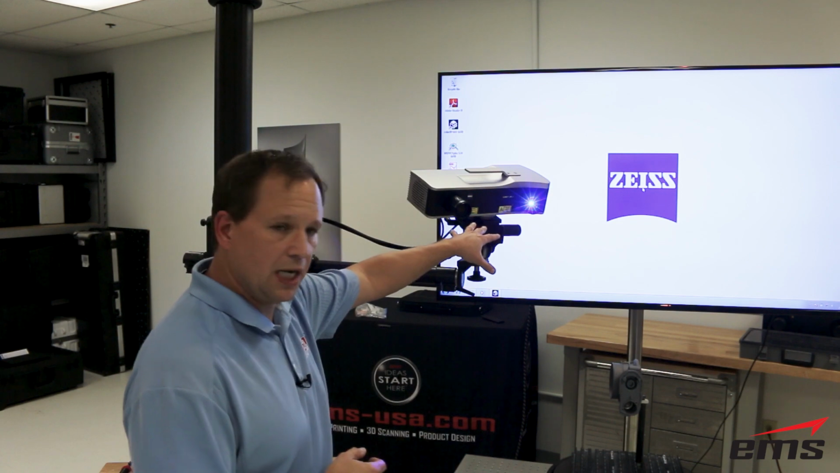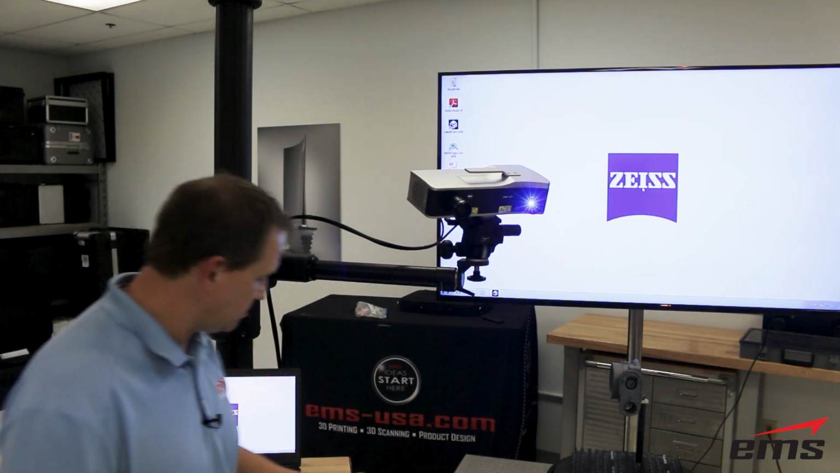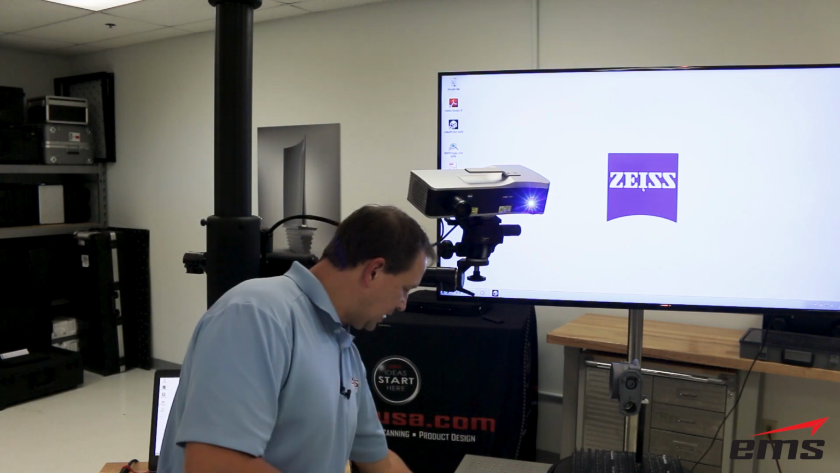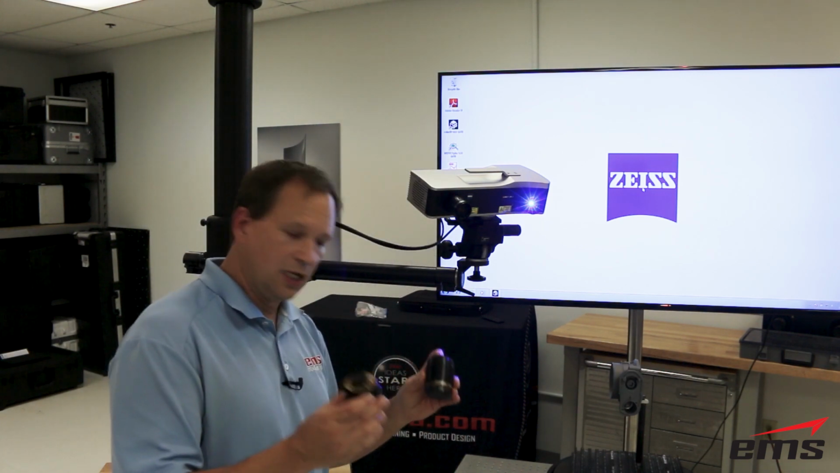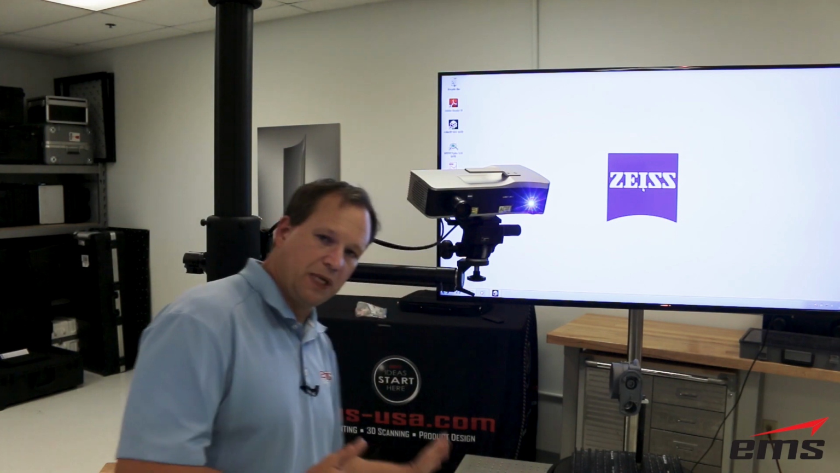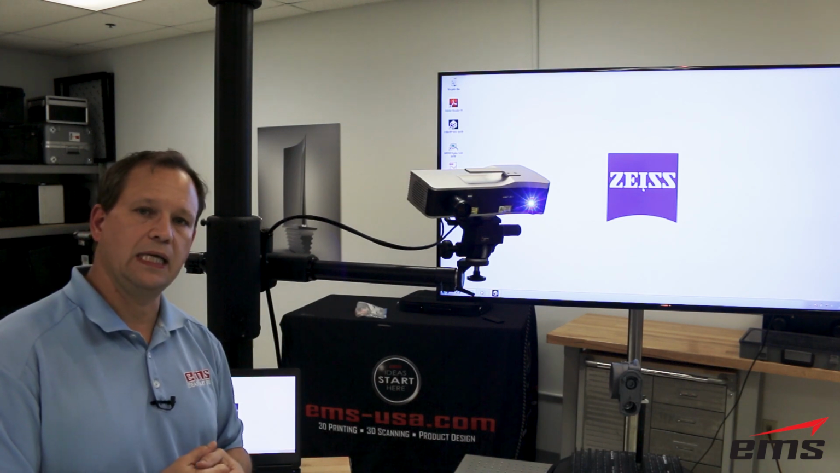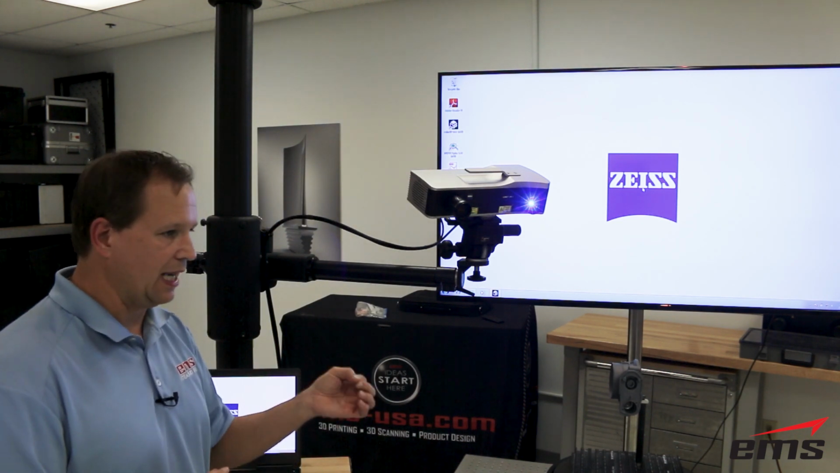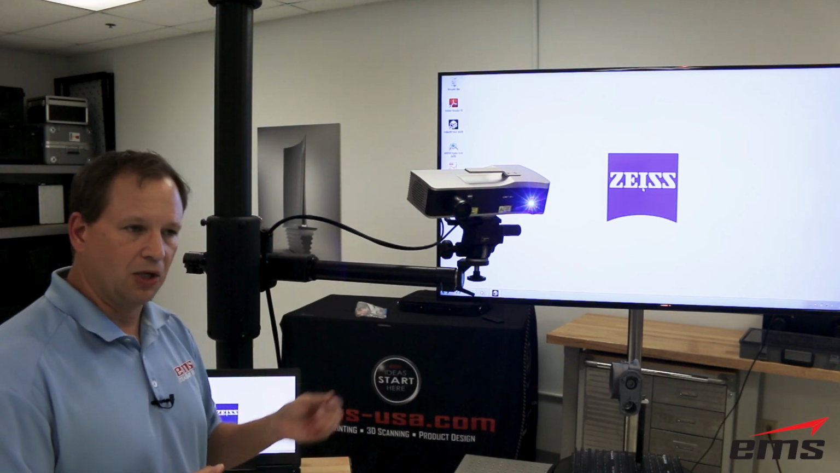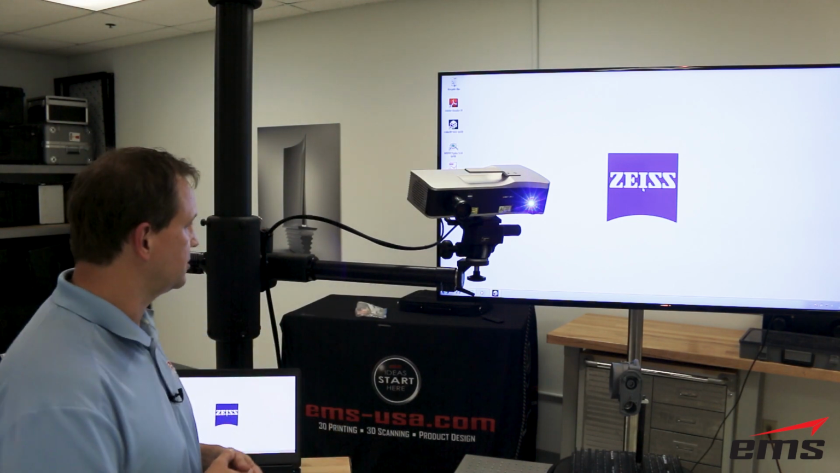So what's really nice about this system is the lenses and the projector are interchangeable. They basically come in a set like this, and you change them out. So why you do that is because it allows you to scan a whole variety of sizes of parts. Everything down to a small part you could barely see in your hand all the way to a complete automobile you could scan with this system.